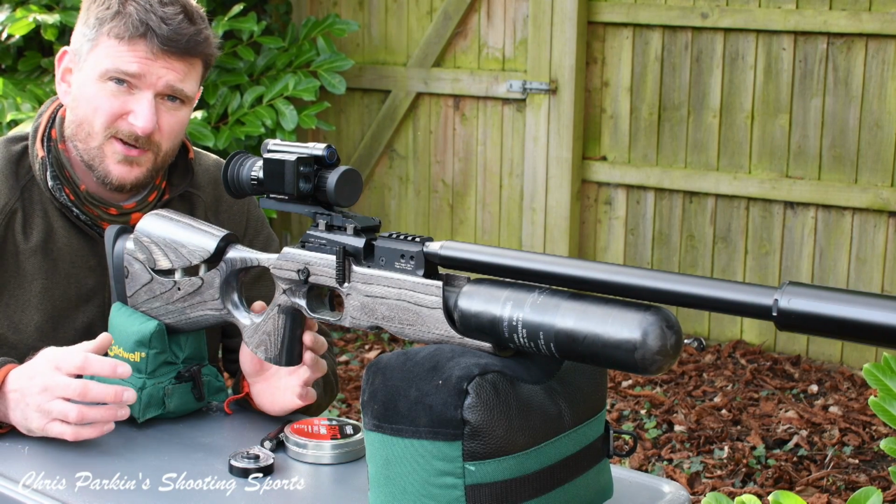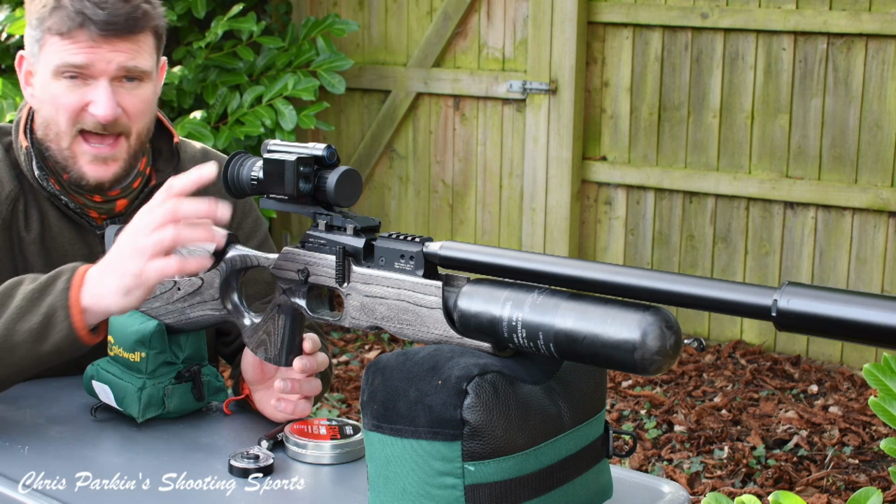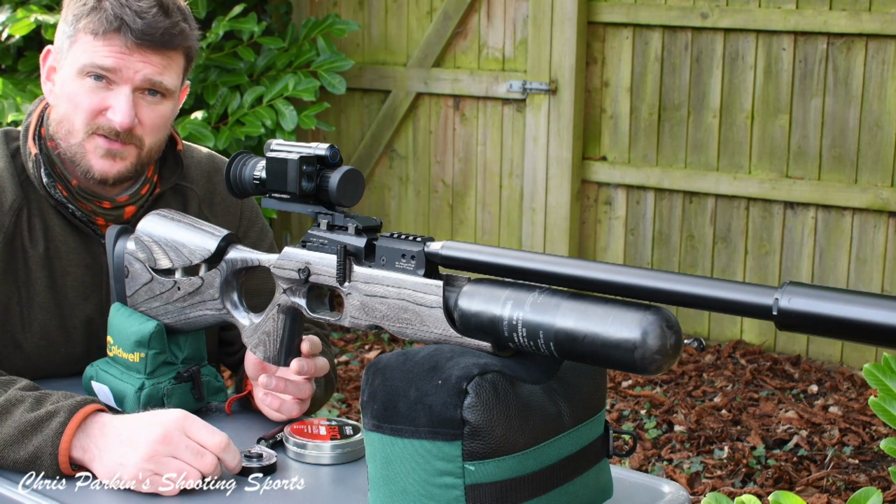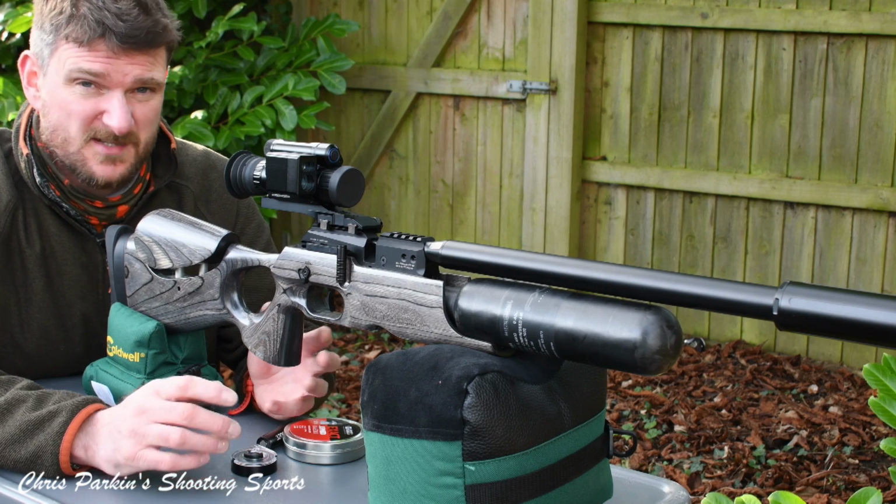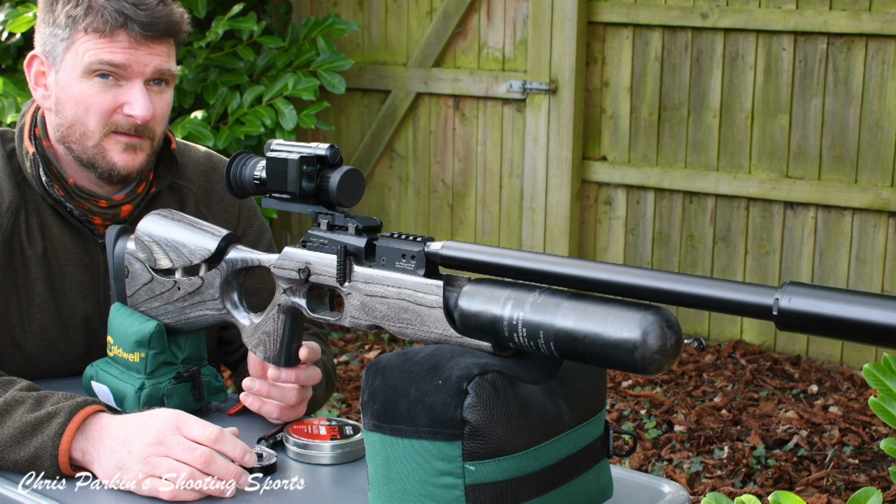Today we're going to be having a little look at the PARD SA19 LRF thermal rifle scope, suitable for air rifles, rimfires or centerfires. Please stick with us and watch and see what we get on with.